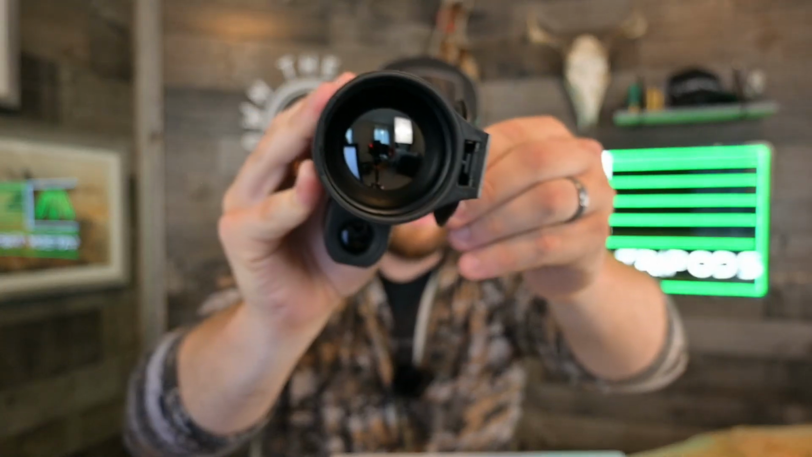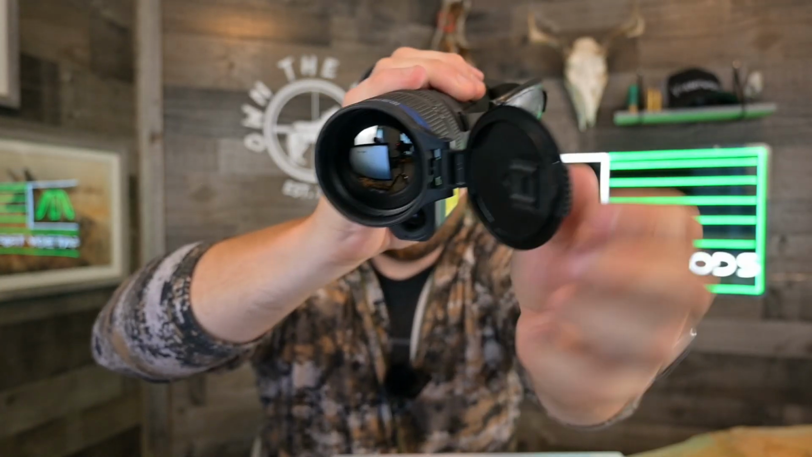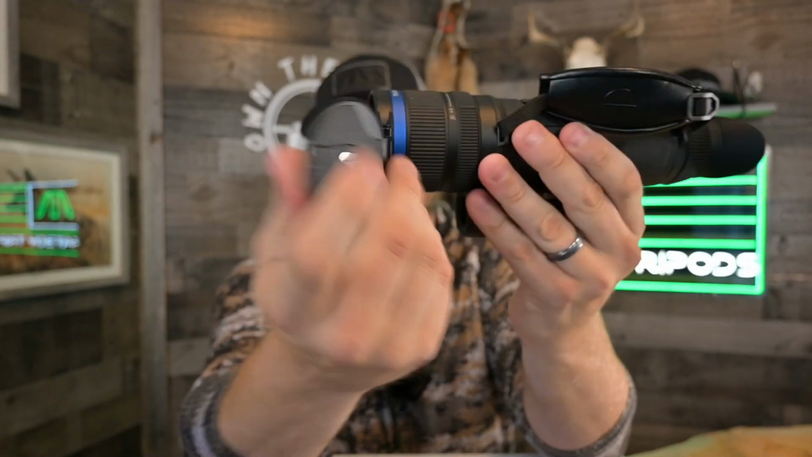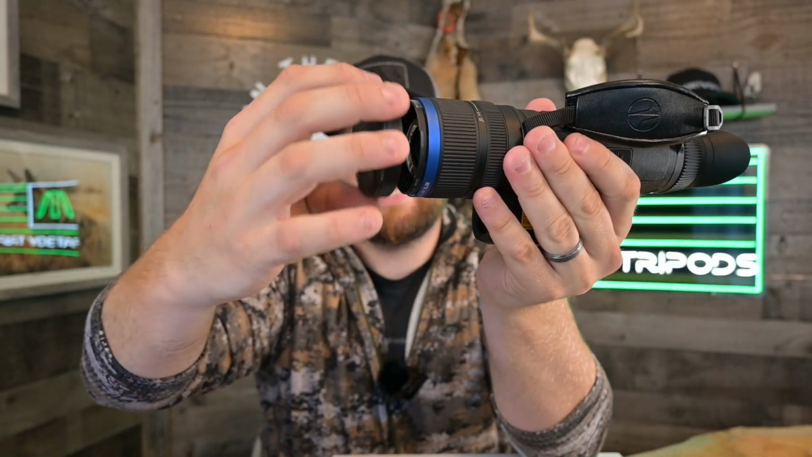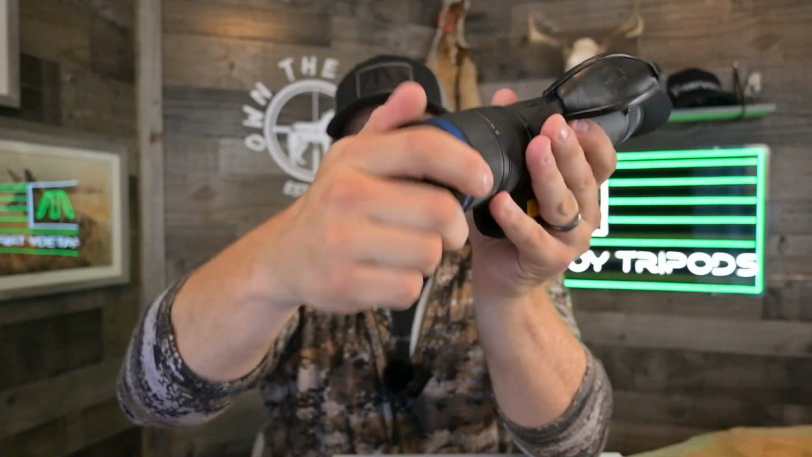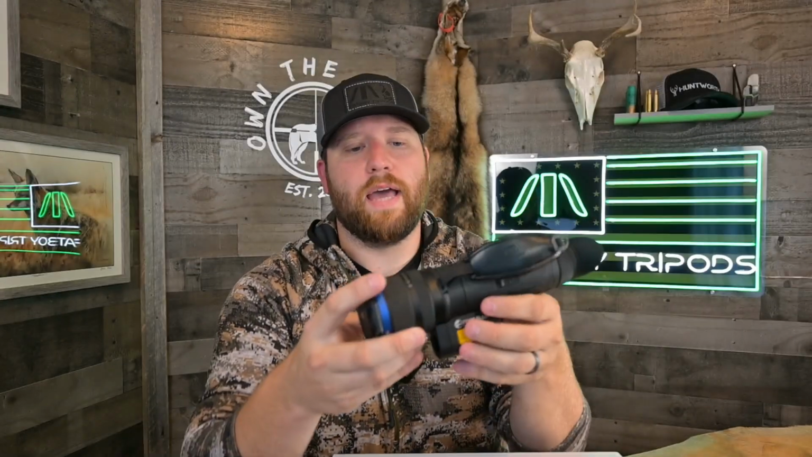Has this really nice lens cap, very Pulsar-esque stuff we've seen for quite some time on all the Thermion scopes that they've been putting out. Very nice lens cap. I really enjoy it. It clips in very nice, beds against the side of the unit really well. It is fully reversible. You have to take it off though. It doesn't actually spin around, and then you have to put it back on the other way. It's got some keyed notches in it, and that's how that works. Very, very simple though once you figure that out.